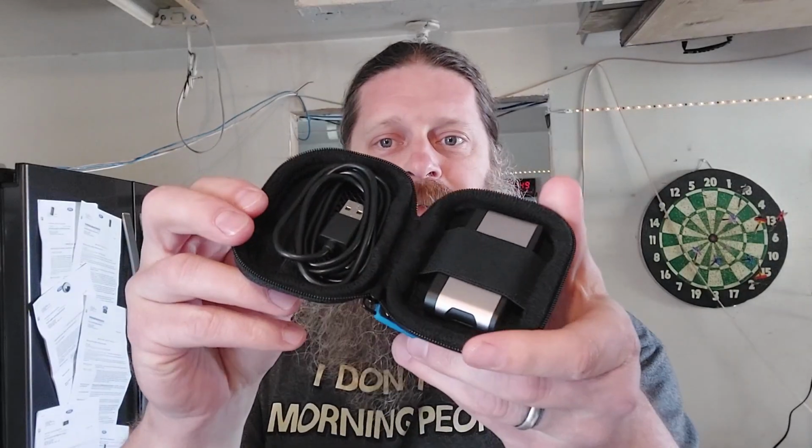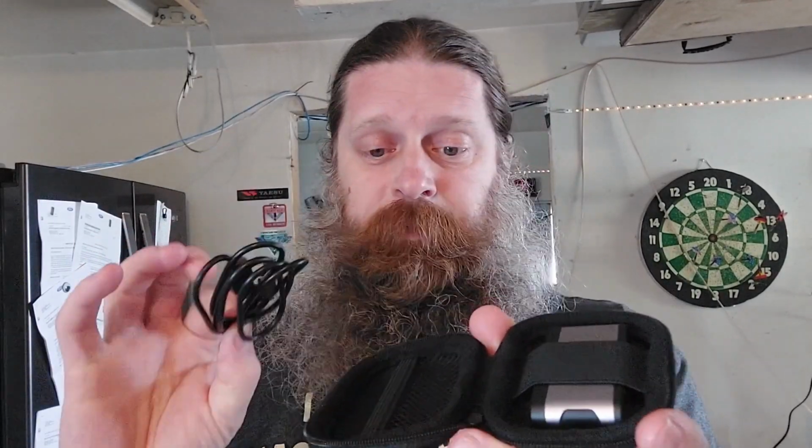Right, so the FLIR 1 comes in a handy little carrying case. And of course, when you open it up, you find the device right there inside. A little charging cable. Now, you do have to charge the camera by itself, separate. Of course, you have to charge it up for the first time before you use it. We'll stick that right back in there. And here's the device itself, tucked right in there.